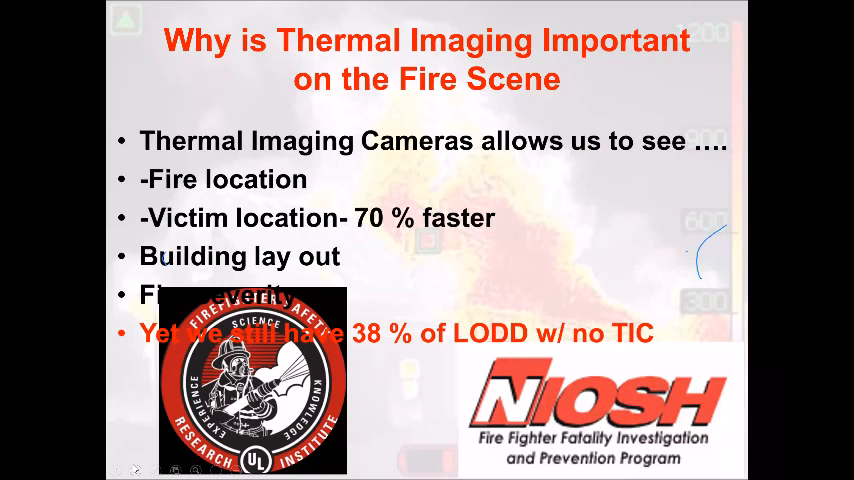Something that a lot of people don't know is that typically number 6 has to do with thermal imaging cameras: not understanding how the camera works, relying on the camera too much, not even having it in their hands at all. These are all things that are noted in these line of duty deaths, and we can do better, because it's usually sitting right in front of the officer's seat, or it's sitting in the back with the guys riding backwards. Cameras are so good and small today that every individual firefighter may have one in an organization. So we need to be utilizing this technology to make us more intelligently aggressive firefighters.